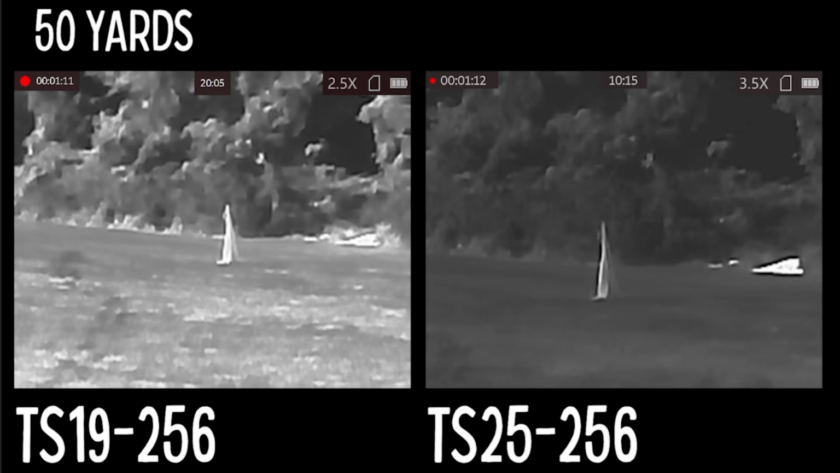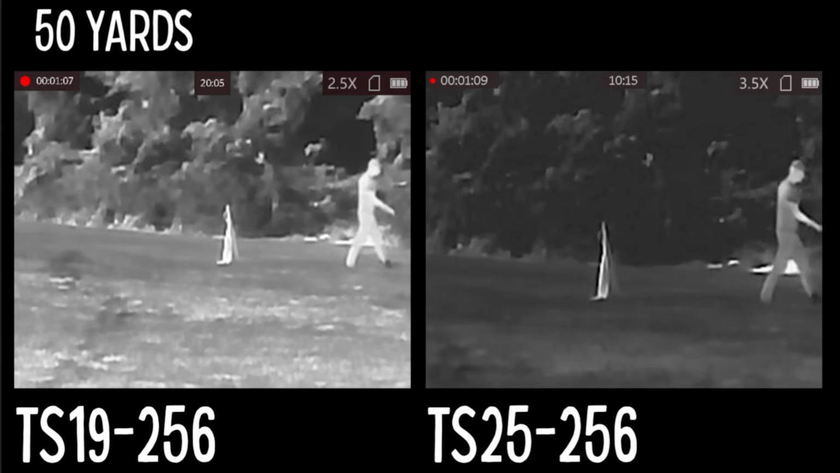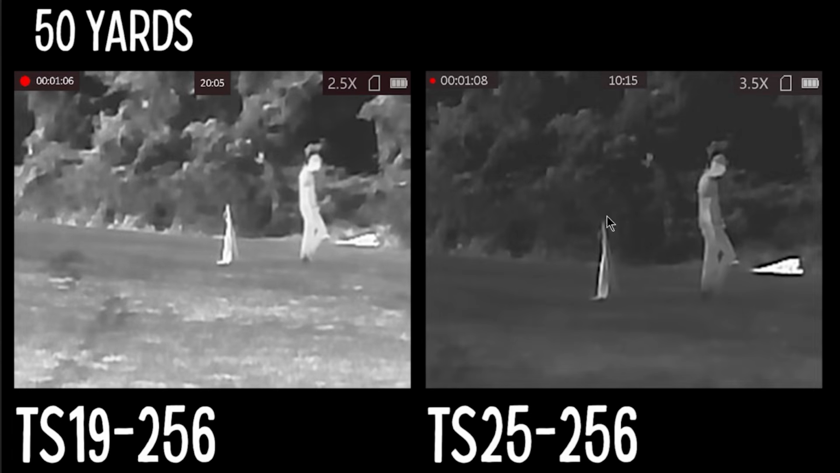But in reality, if we look at a side-by-side comparison, I think that helps a little bit as well. So the TS25 naturally is going to have a higher base magnification. So you have a 3.5x base magnification with the TS25 and a 2.5x base magnification with the TS19.